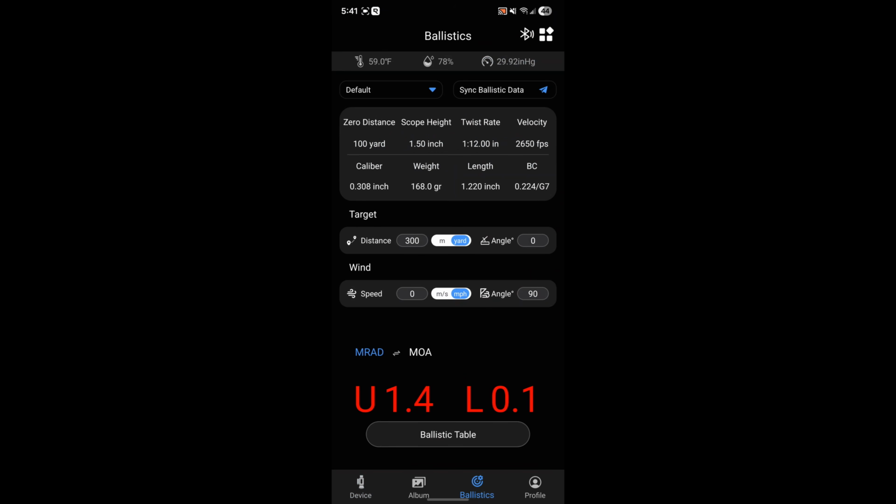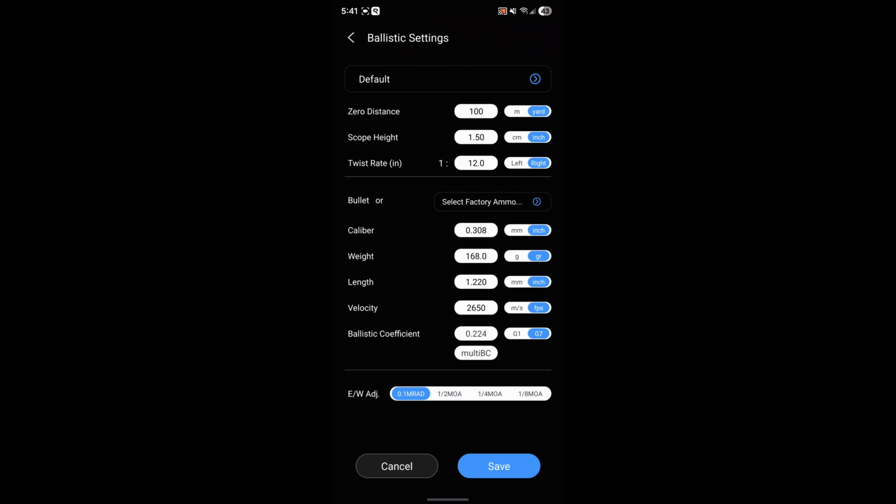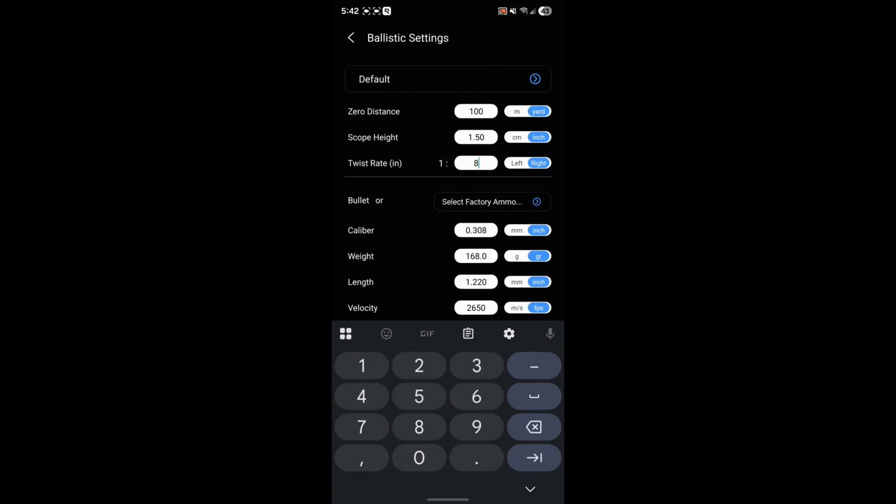You can now tap Ballistics on the bottom menu. Then tap the zero distance box to adjust your ballistic parameters. Modify the information to match your current ammunition. Change the zero distance, scope height, twist rate of your barrel, caliber, bullet weight and length, as well as your average velocity. I was chronographing the rounds we shot today, so I have an average velocity to enter in the app. This rifle has a 1 in 8 twist, so I will enter that.